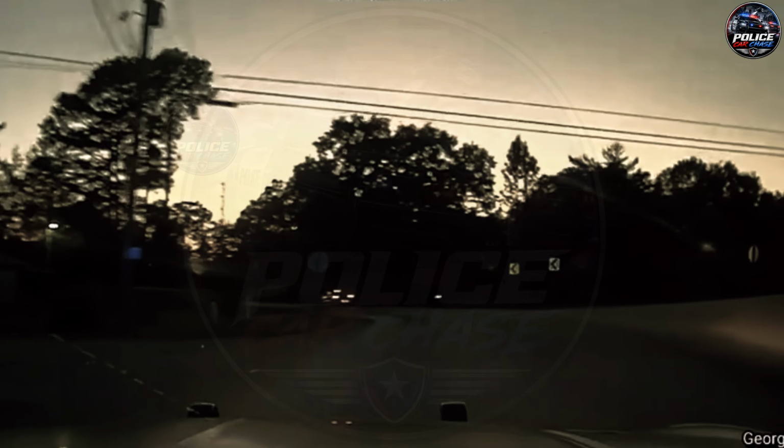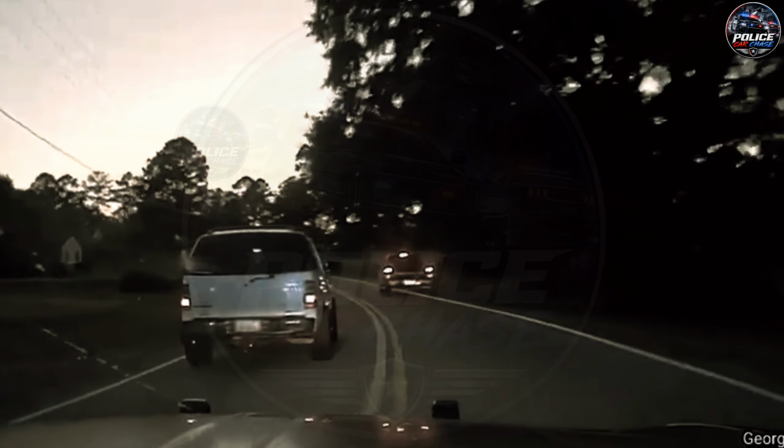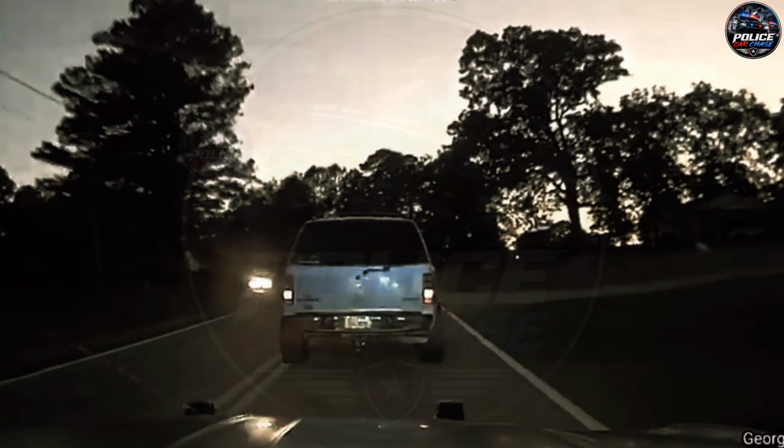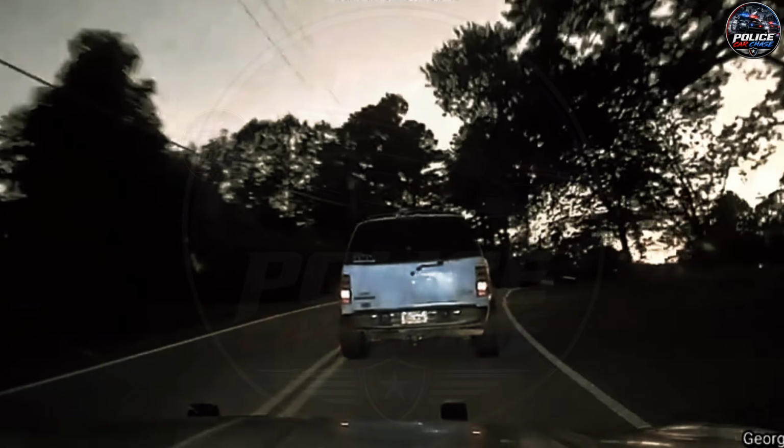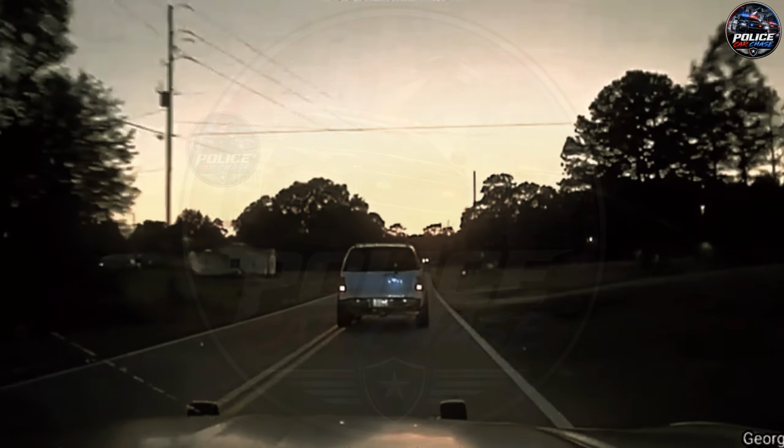On the 30th of May 2025, a routine patrol escalated into a high-speed chase in Carroll County, Georgia, when a white Chevrolet Tahoe fled from deputies and attempted to ram an officer. The pursuit spanned multiple roads at speeds exceeding 80 miles per hour and included dangerous driving through no-passing zones and intersections.